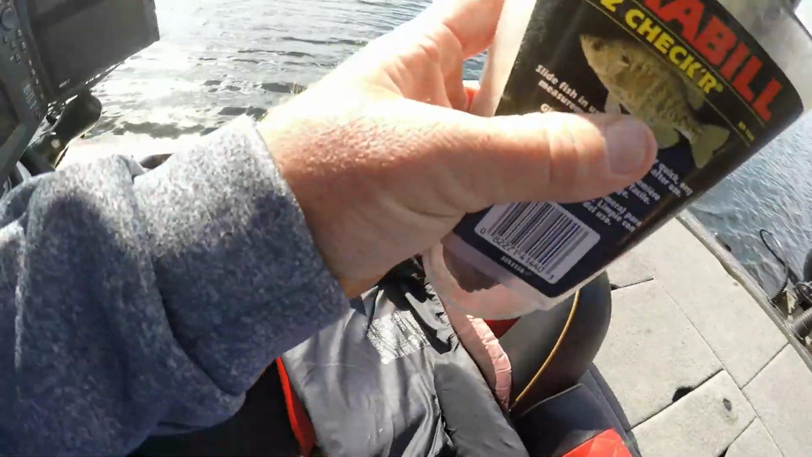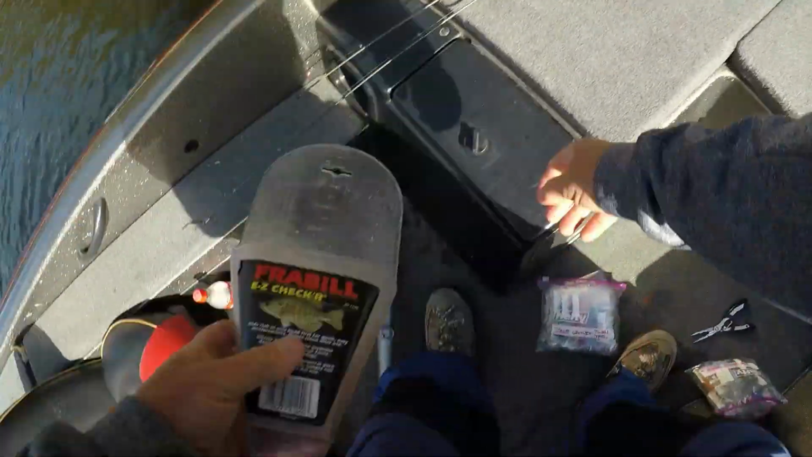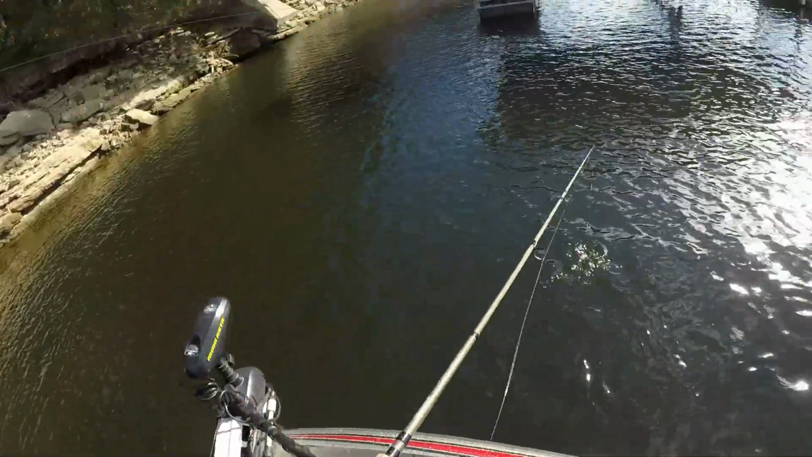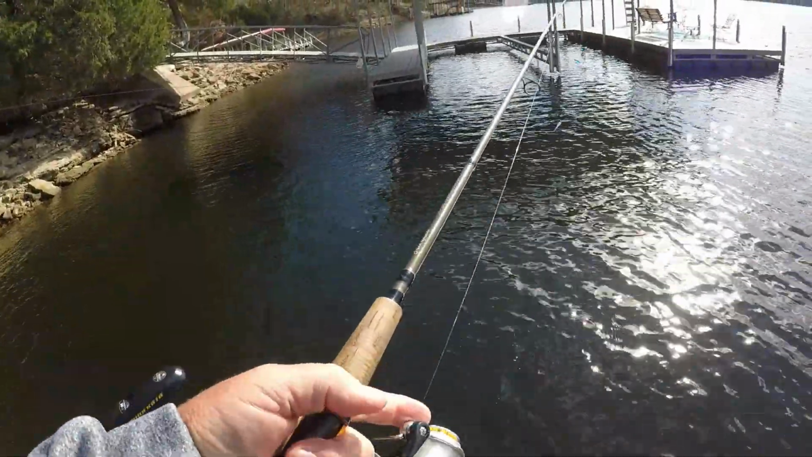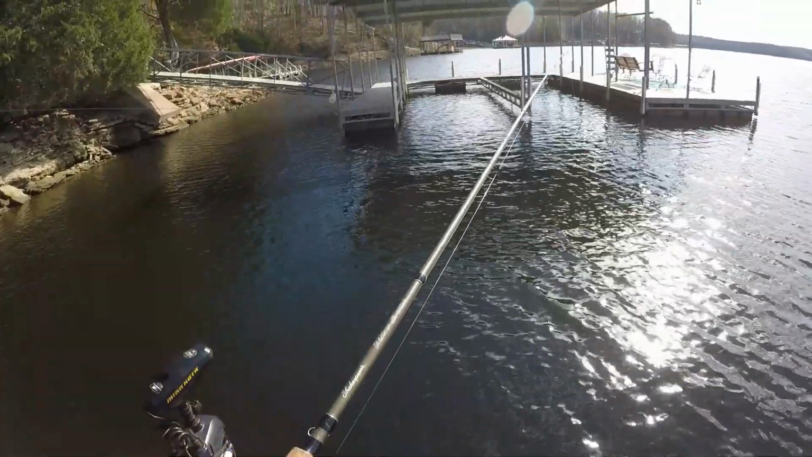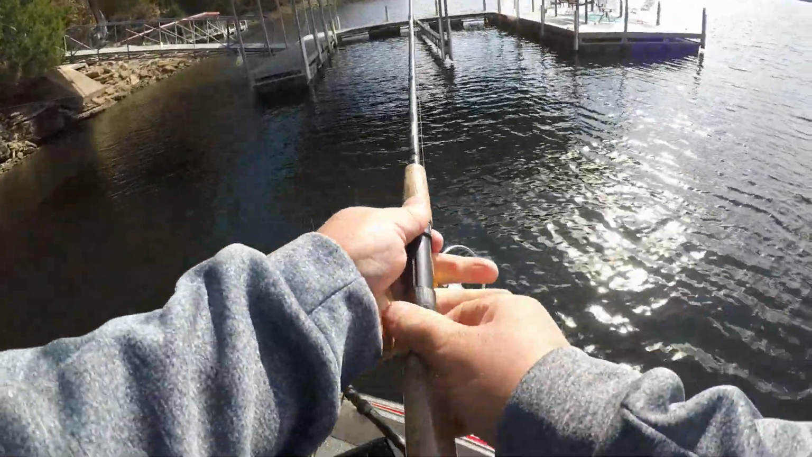He's 10 and 1/8. Yeah, these fish don't see that much on this lake. So I thought I'd try it.